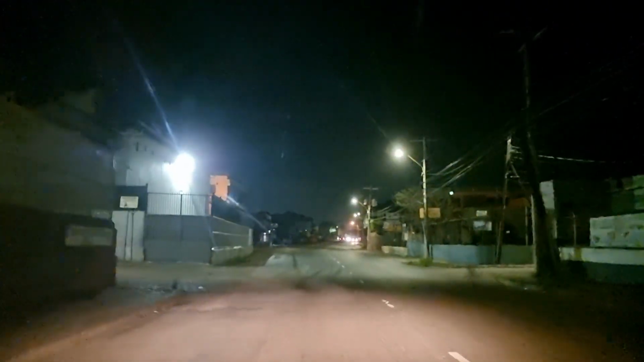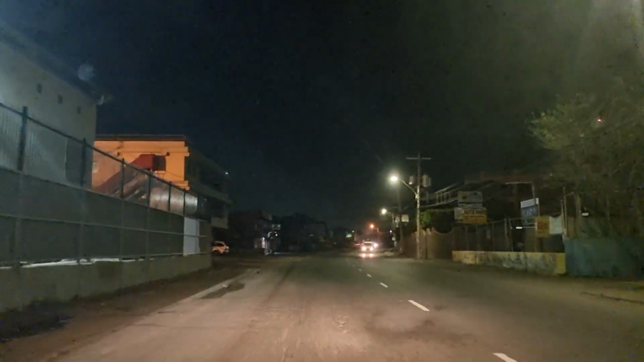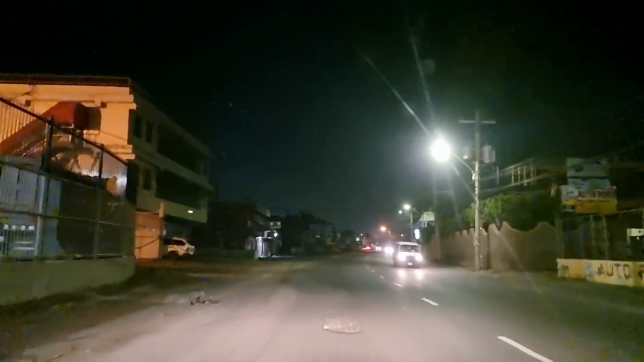You know, this time of night, MOLYNES Road is basically empty, so that's a good thing as well. No traffic.